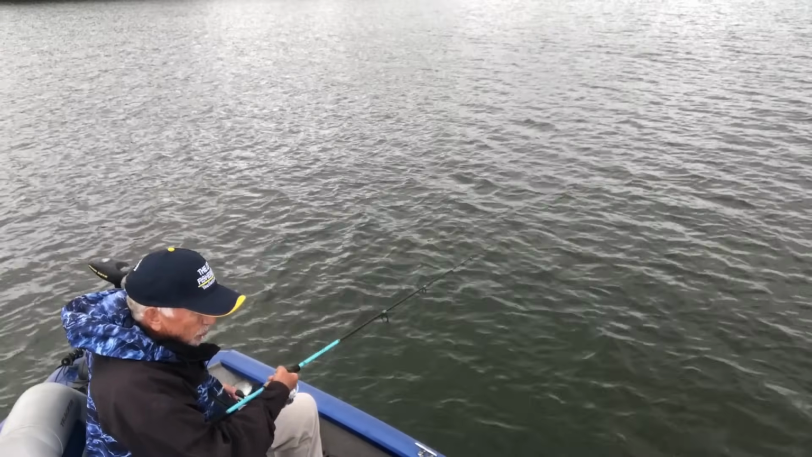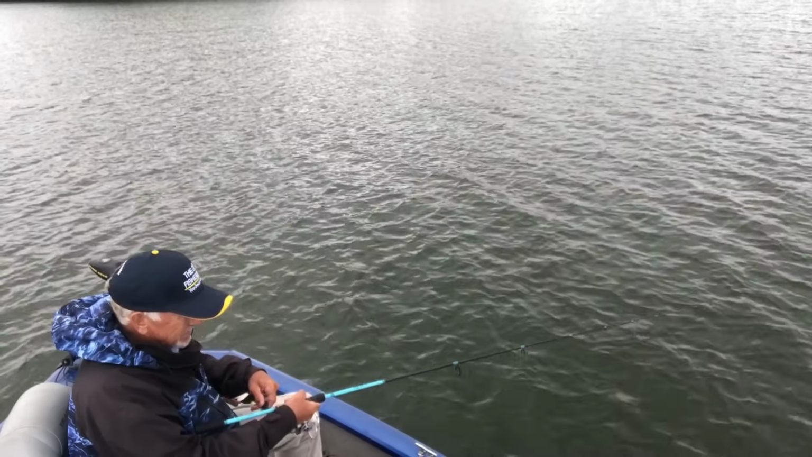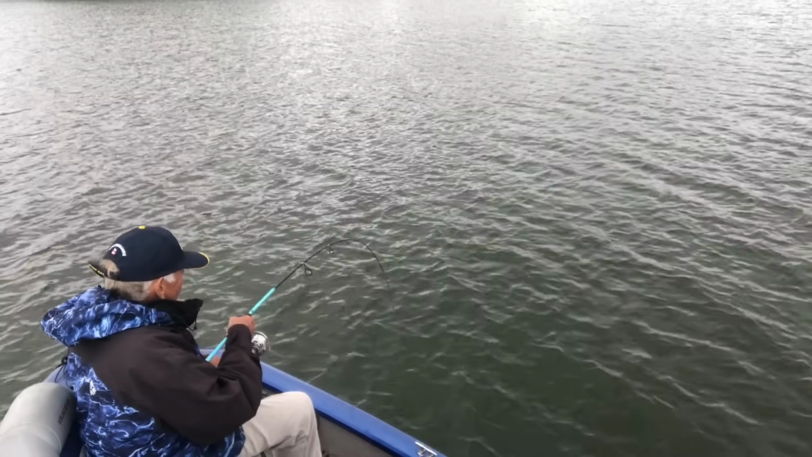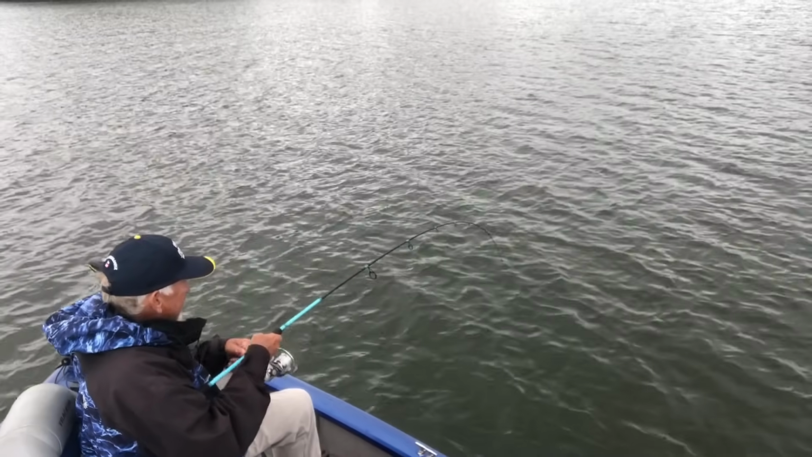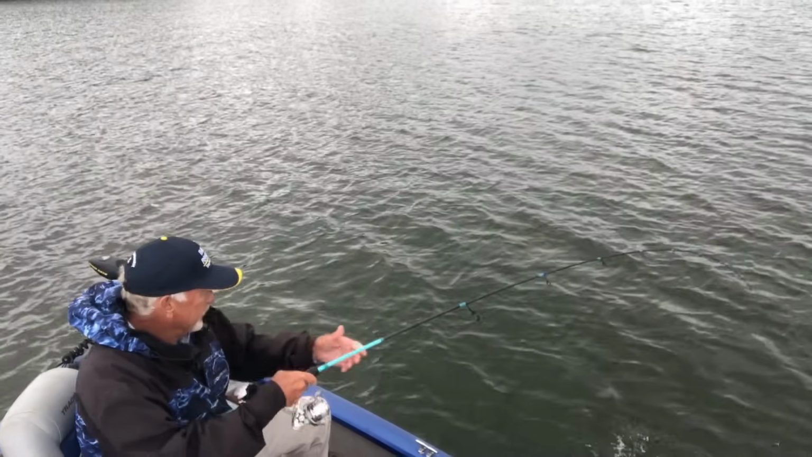Now the wind's blowing from the west again. Change, slam around. From the north, the west. Hey, we got a nibble. Might be found a few feeding in here. Hopefully we got a few feeding in here.